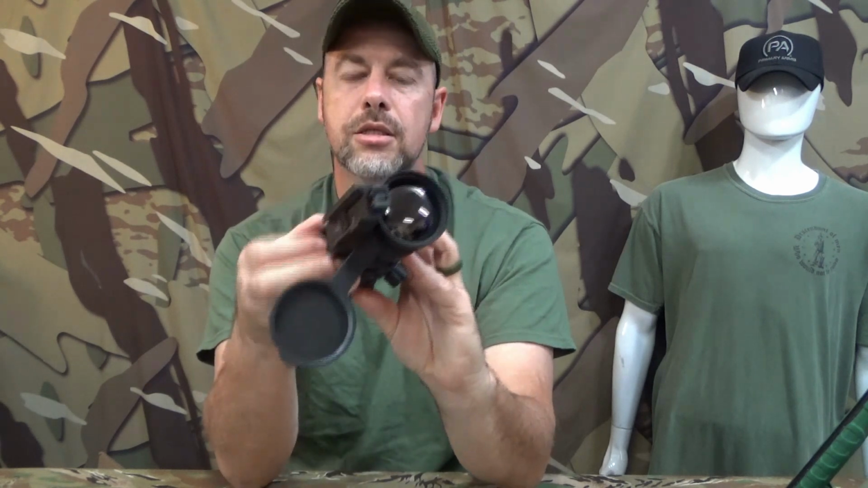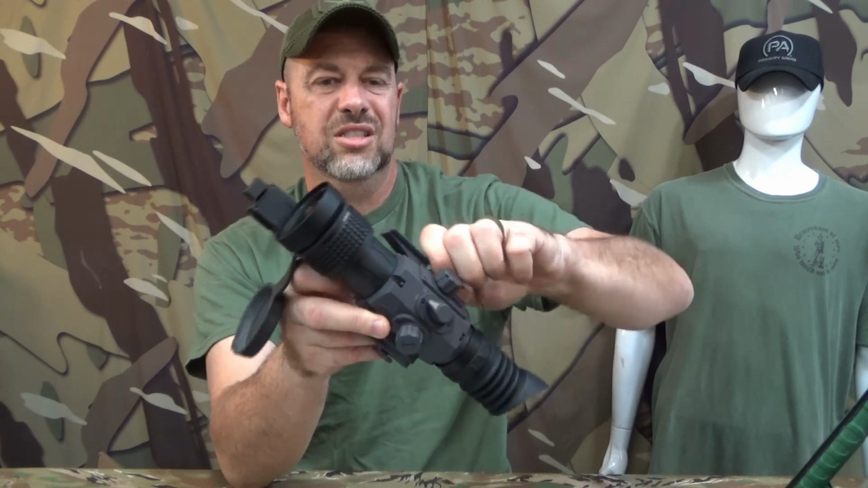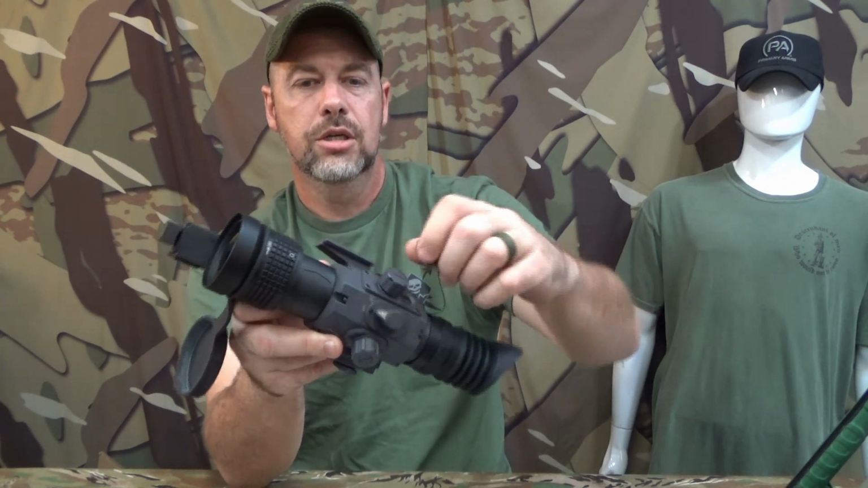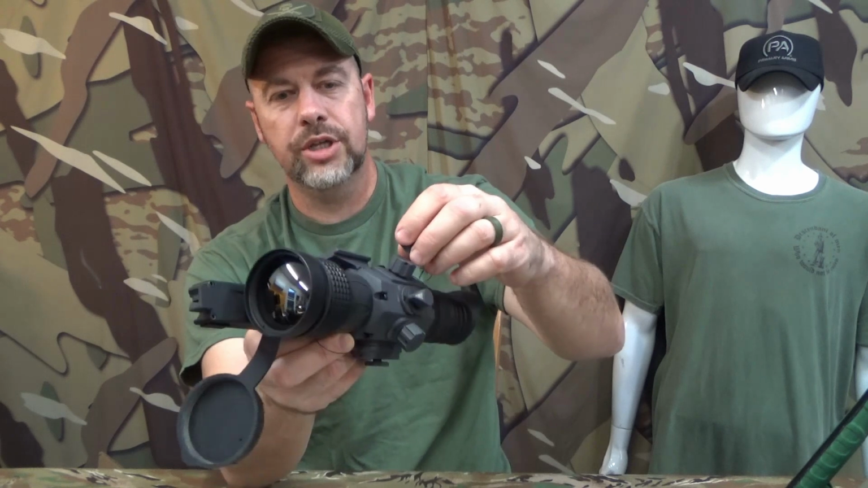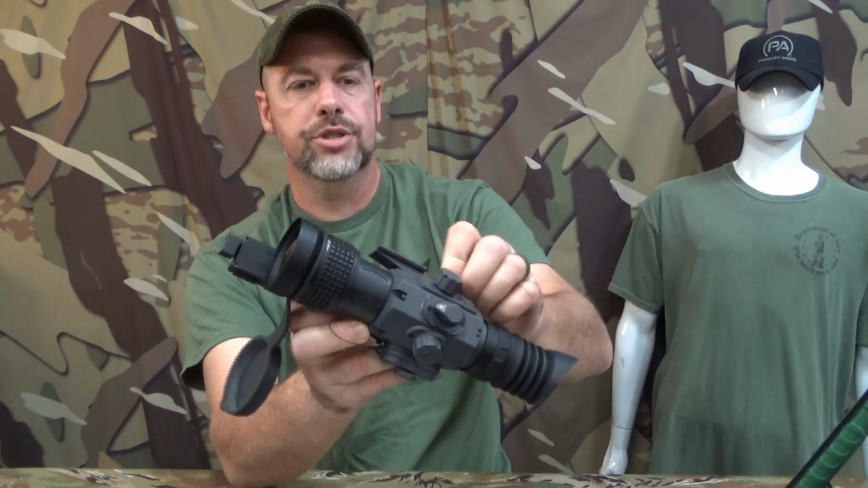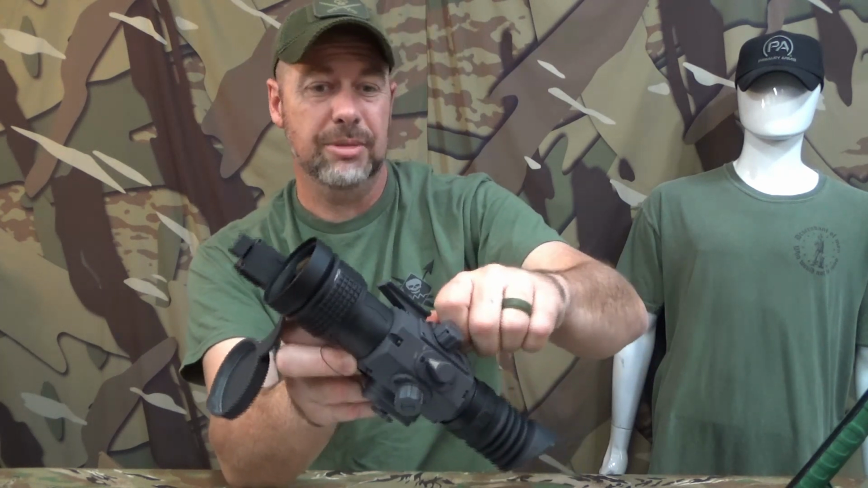You've got, on the side over here, really good waterproof caps and O-rings on there. I believe that's part of your zeroing adjustment. I haven't put it on the gun and zeroed it, so I can't talk too much about that particular part.